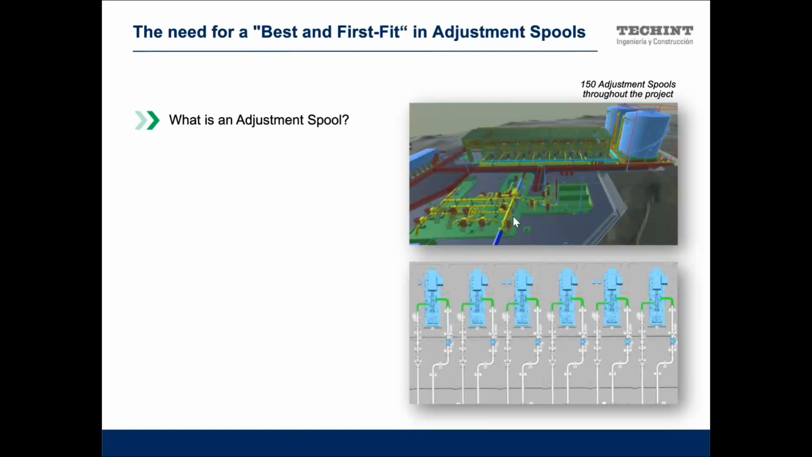This piping is divided into different spools. A spool is a portion of the pipe that is limited by flanges, to be able to erect it in the field without the need of welding or painting or any kind of extra work.